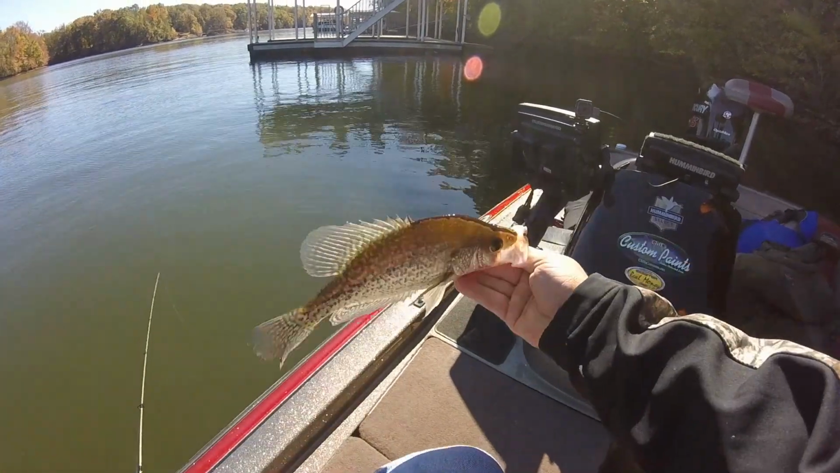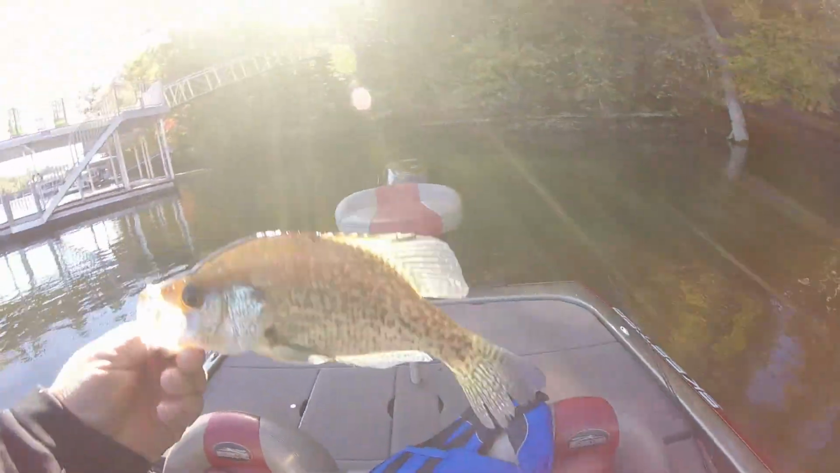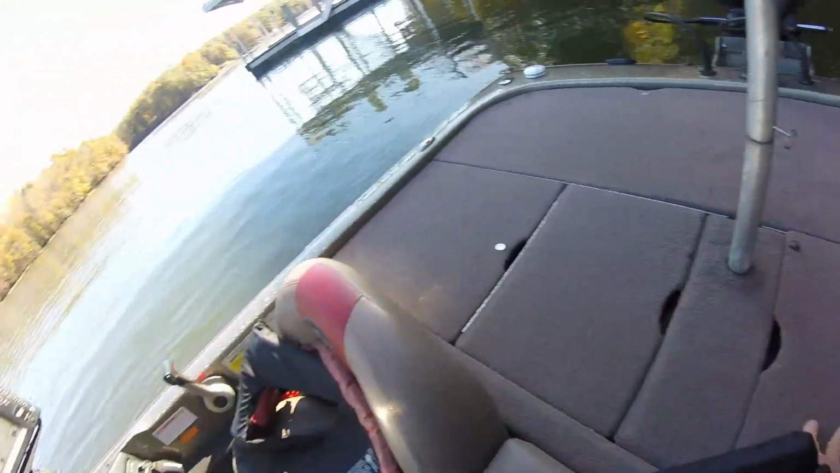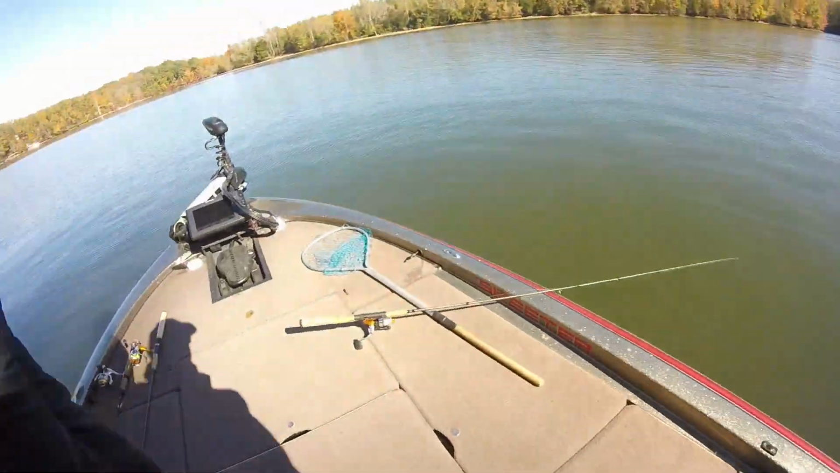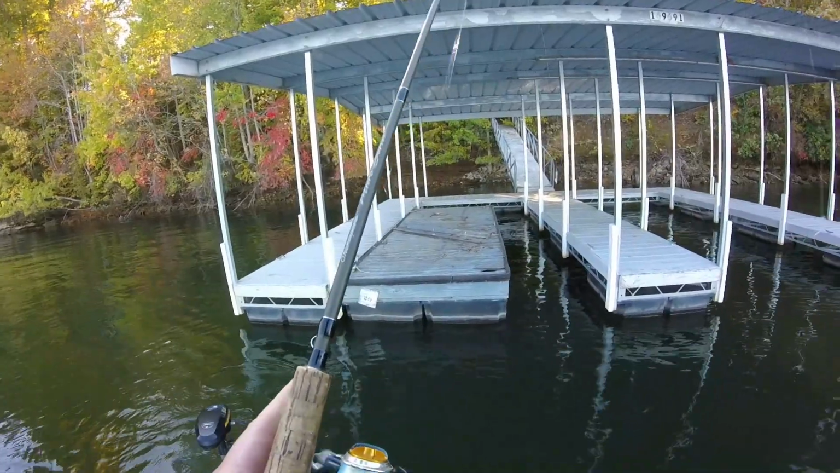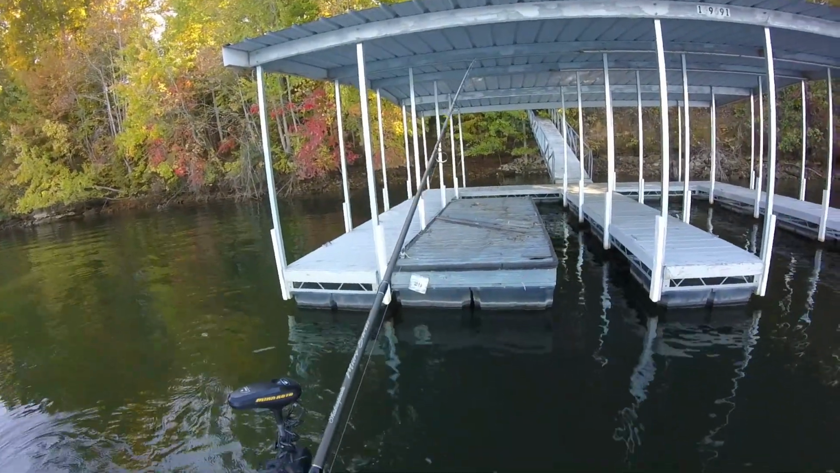They're not fighting aggressive today for some reason. Water temp's still about 60, 64, 65 degrees. Get down there and get him. There you go.